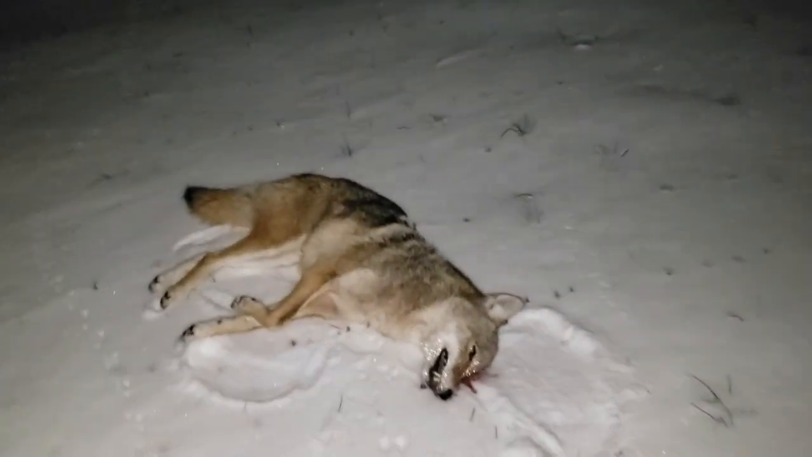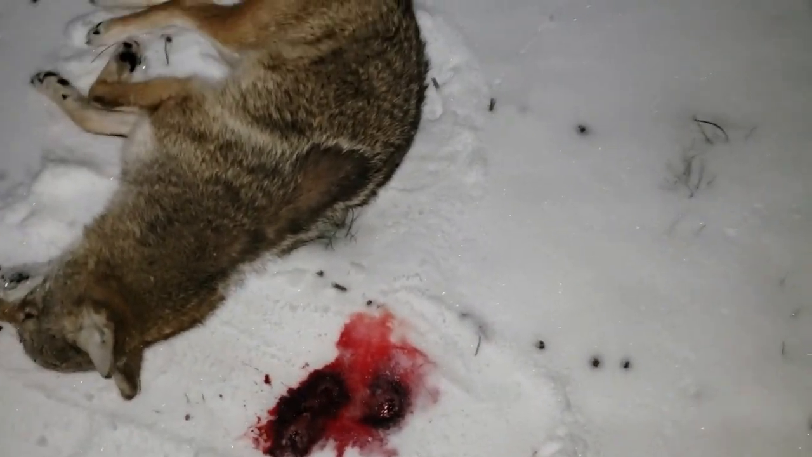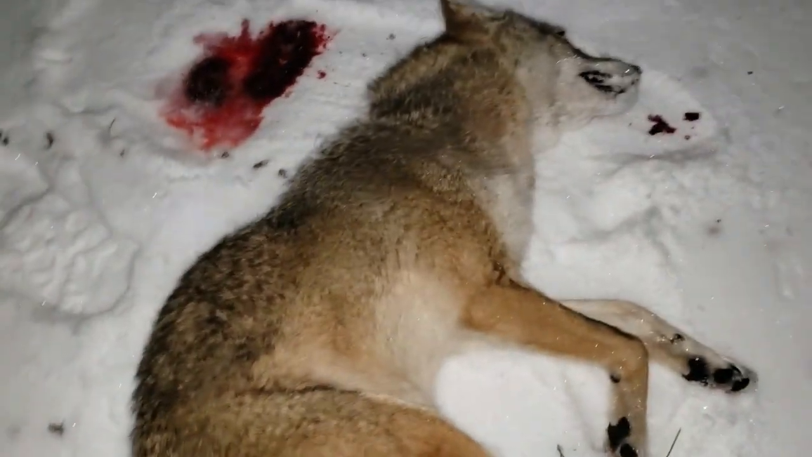Bigger, older coyote too. He wasn't going nowhere on that last shot. Coyote number 1. And I'd be willing to bet you it's a female. Trying not to get all his blood because she ain't got no fur on her back. It is breeding season. Look at the fur's gone off her back. No, it is a male. Male, young male. Fighting, ain't a young male. You don't think he's young?